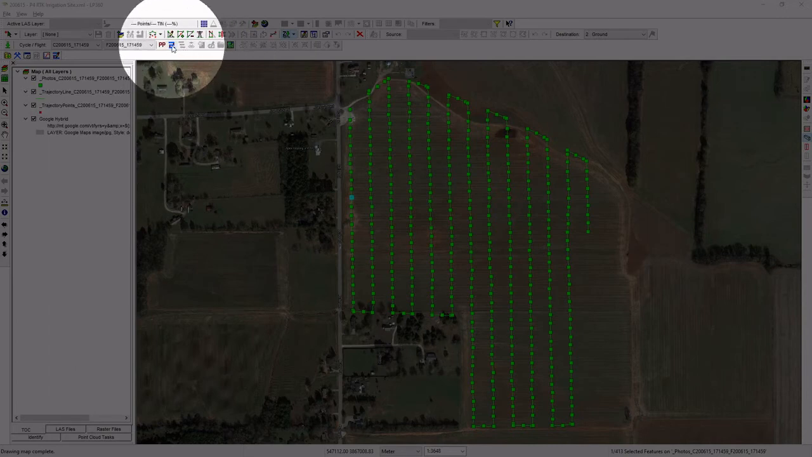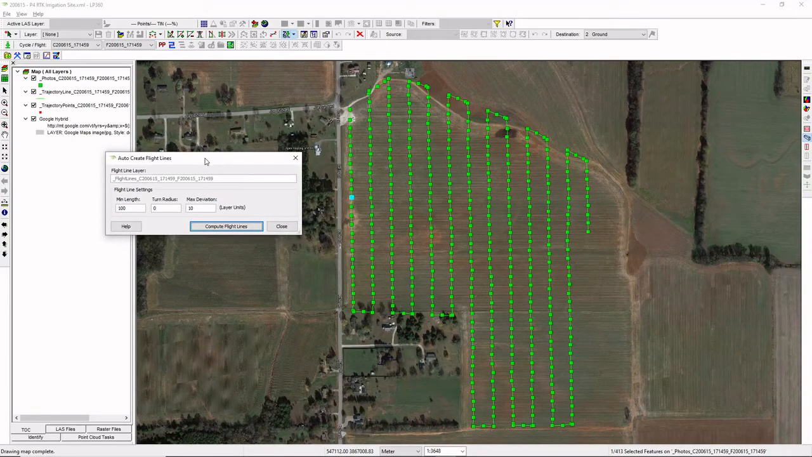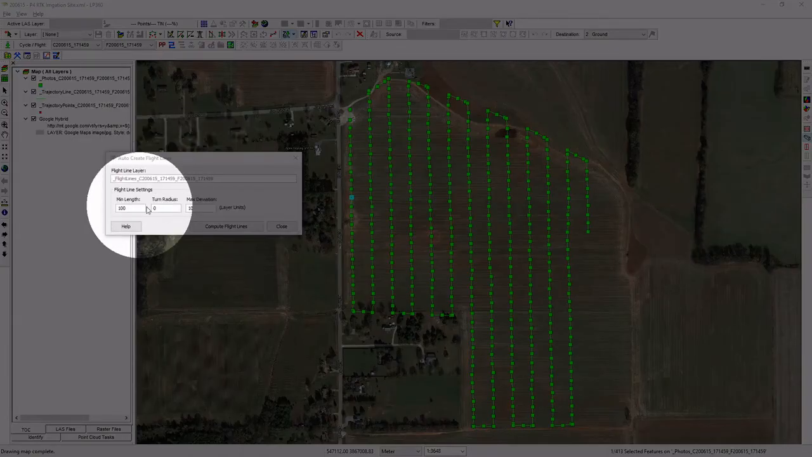Now we can do this following along on our True View toolbar. So we just finished the post-processing, the PPK solution from the PP tool. We're now going to use the Create Flight Lines tool, which is the next button along. And I'm just going to go ahead and click that. So that will bring up the Auto Create Flight Lines dialog. This is a relatively simple tool. It is going to go through and look at the photo centers, the exposure centers, and assemble those into flight lines based on some parameters that, as a user, I can control here.